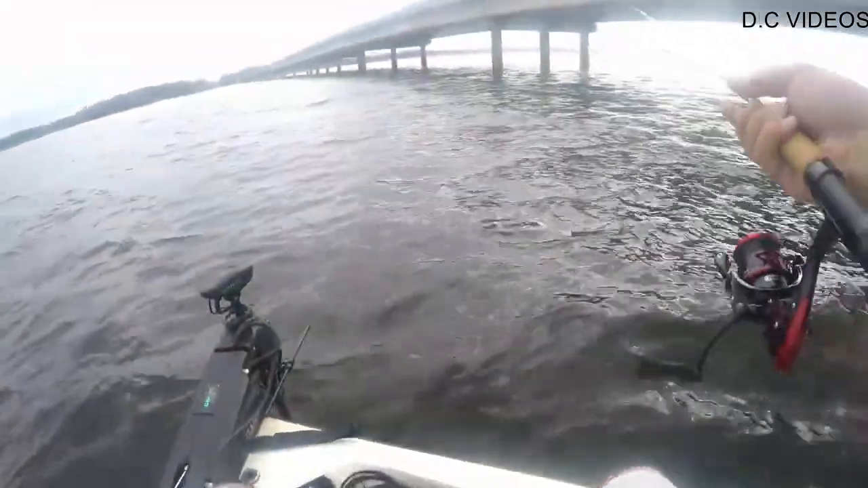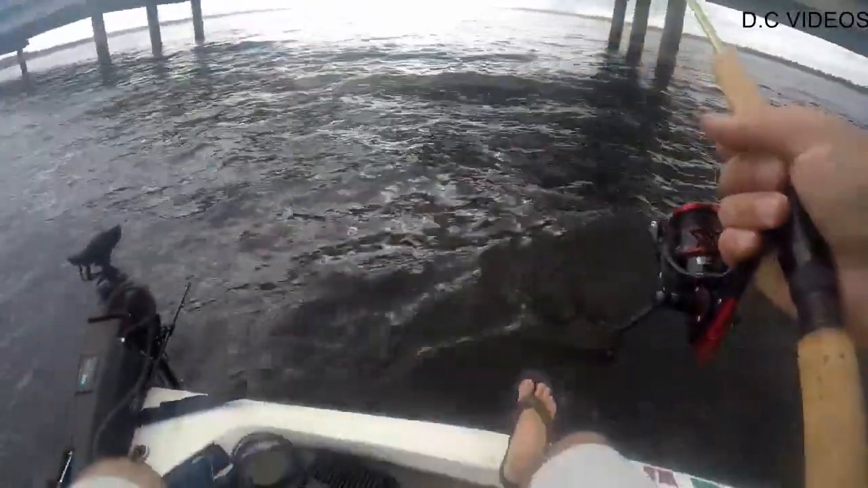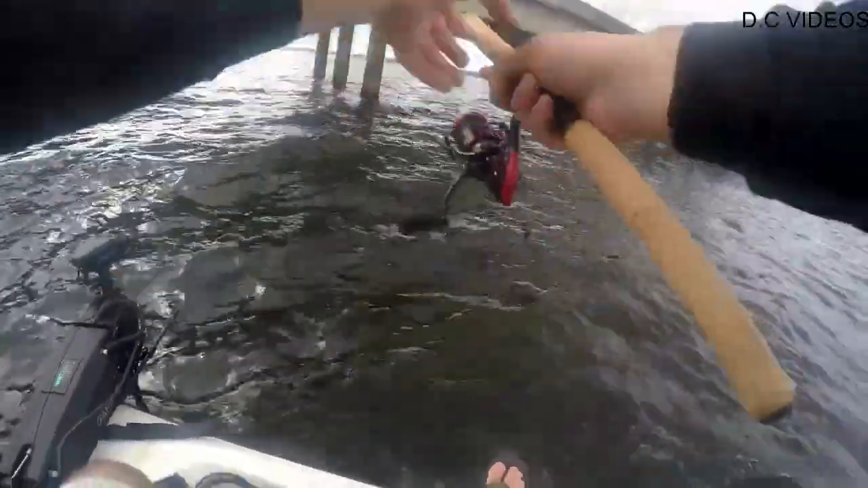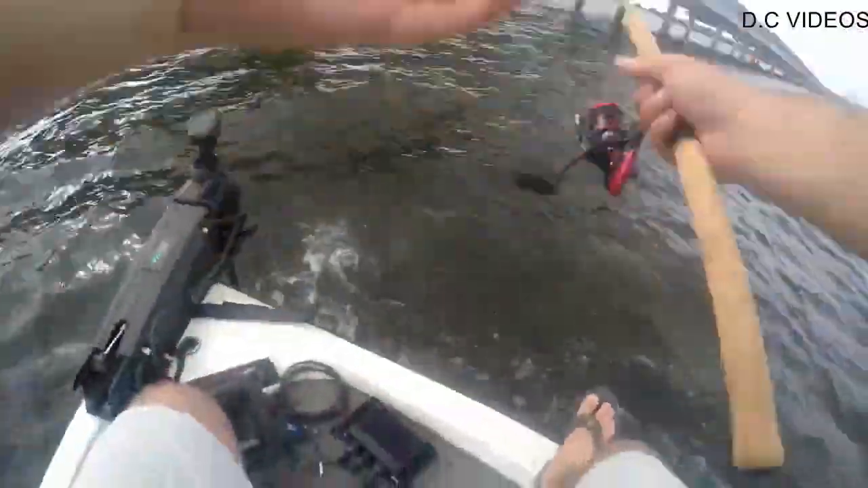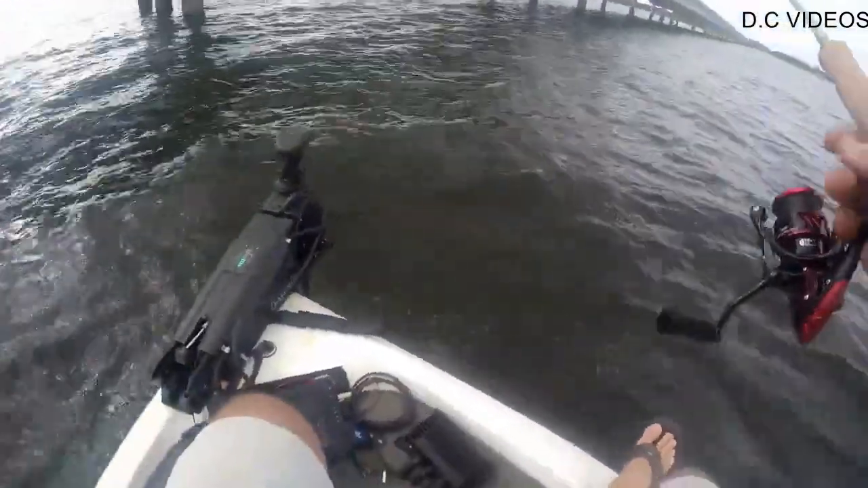Unfortunately, that school of black crappie that I found yesterday, like 13, 14 hours ago, is not there anymore. We really haven't had a big shift in weather either. Wind's still out of the south. It's a little stronger today. We're supposed to get a rainstorm, I believe, late tomorrow night.